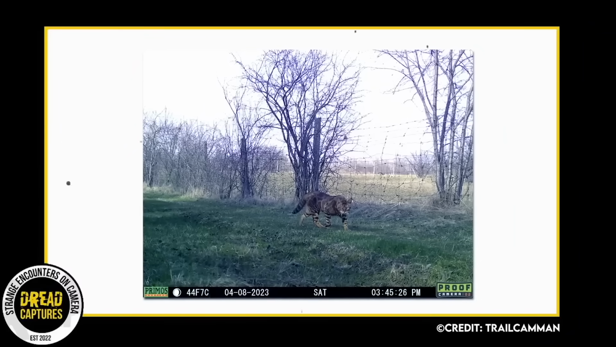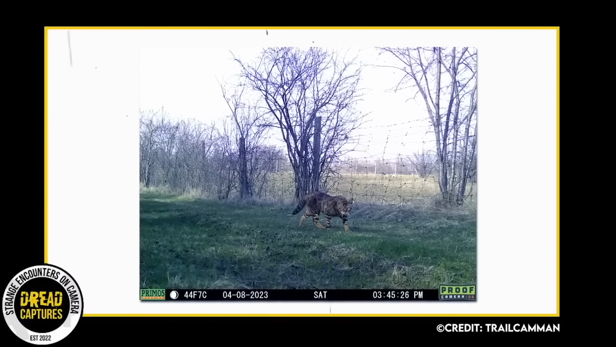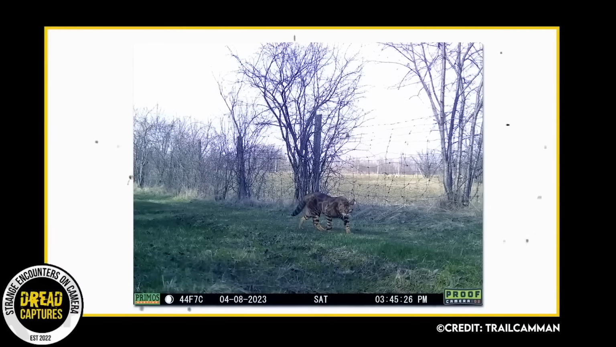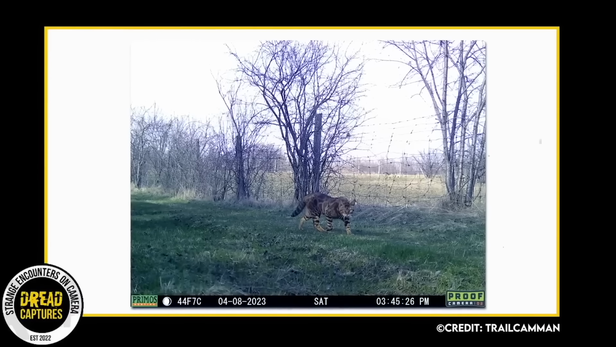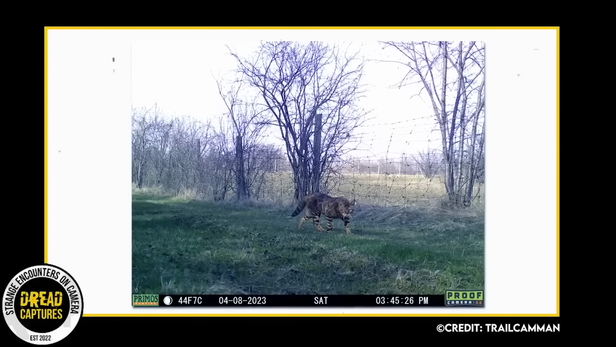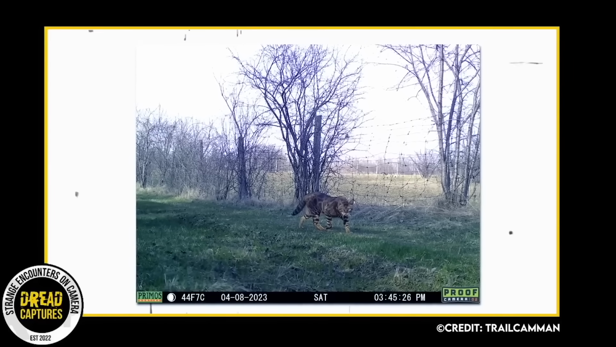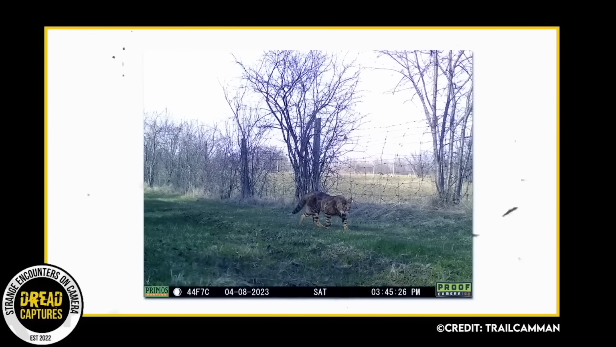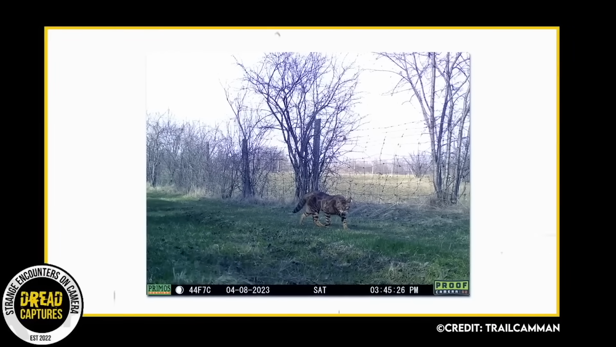Taken in April of 2023, this clip is just a really cool capture of a normal house cat. Well, biologically it's normal, but its coloring is off the charts. The owner of this trail camera writes that this is his neighbor's cat, and he knows that now, but the first time he saw this guy come across his footage, he almost jumped out of his skin. He didn't know what he was looking at.